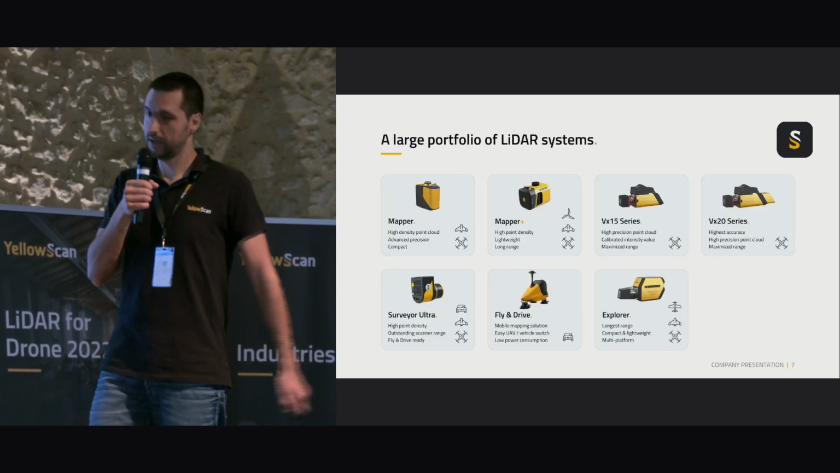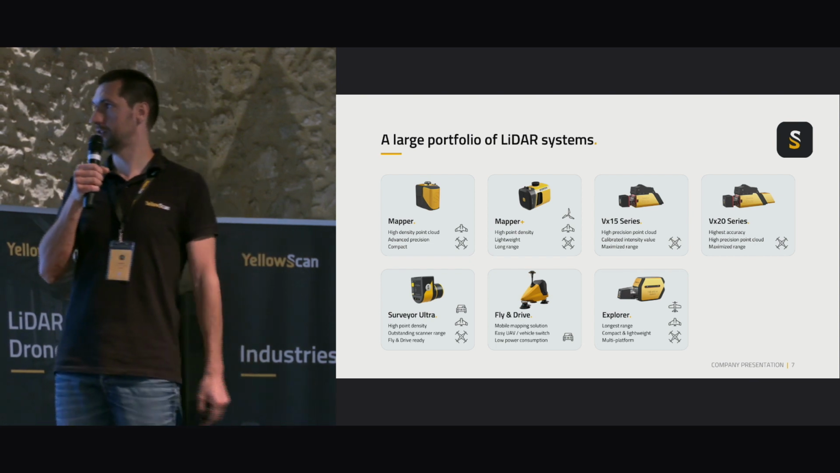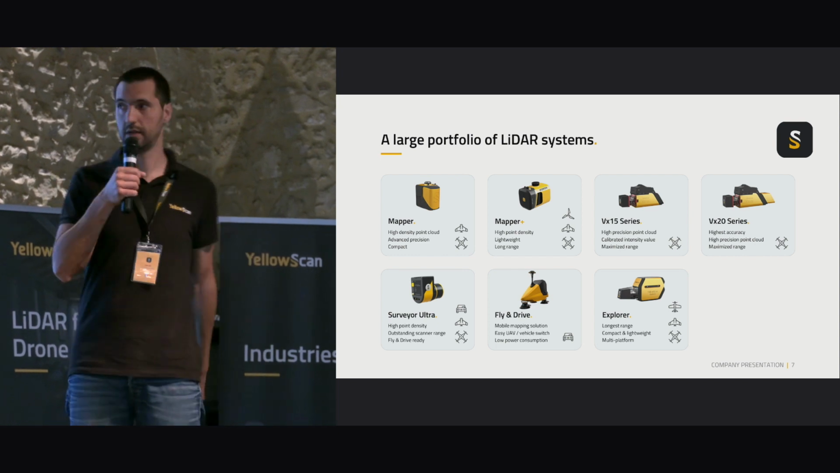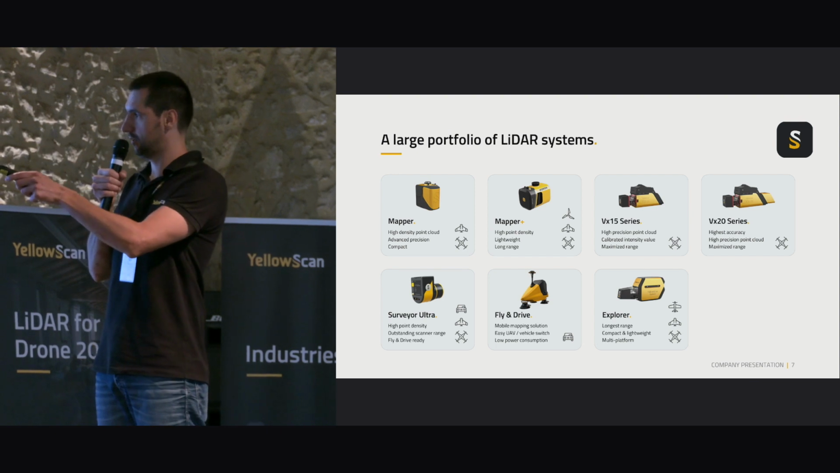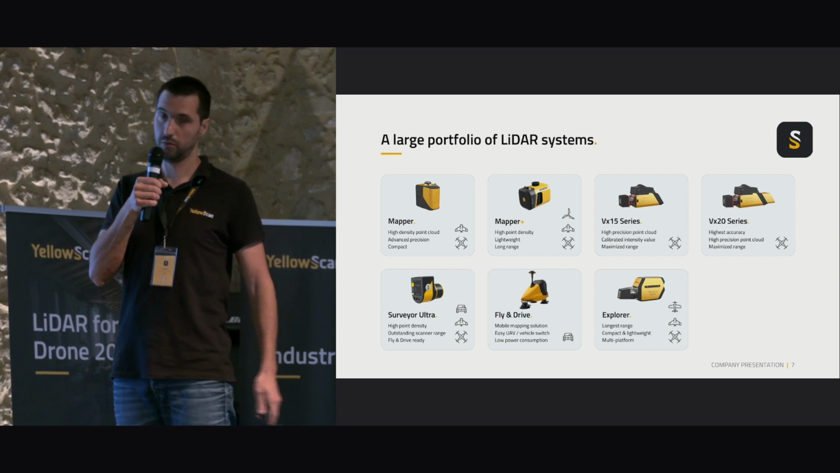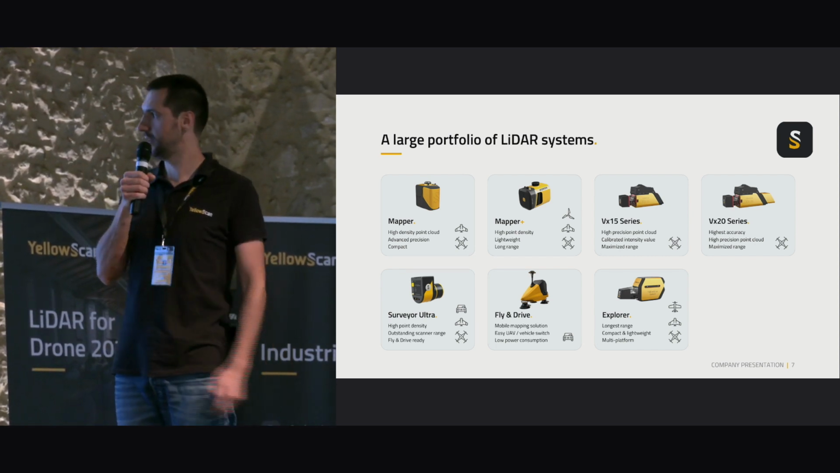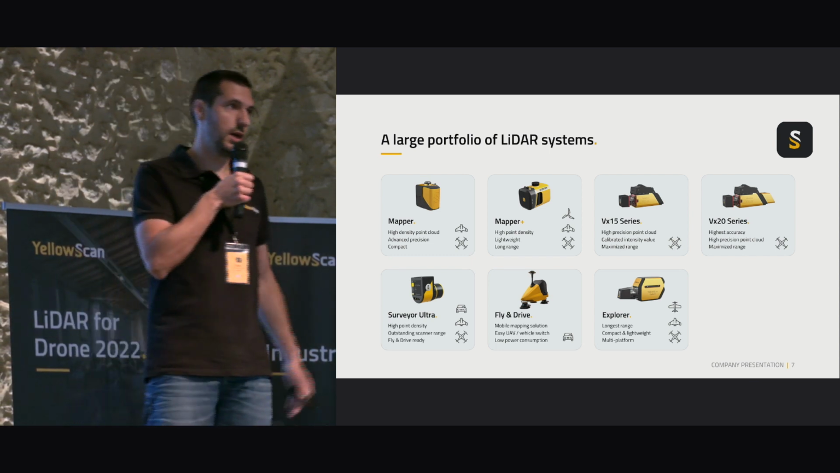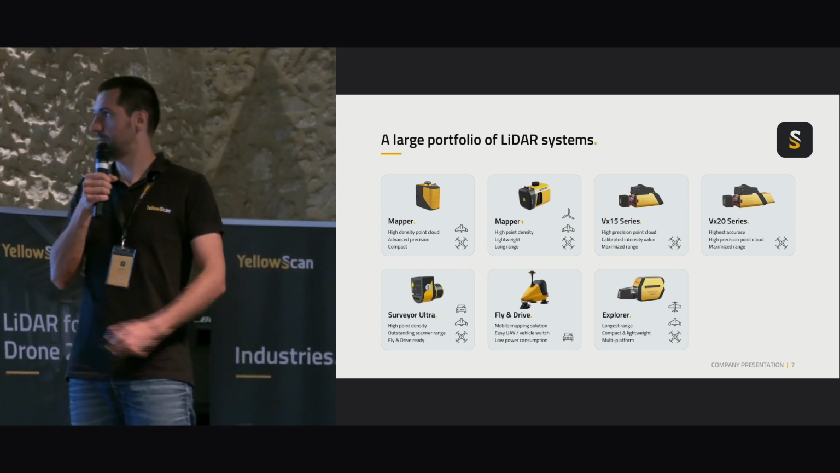Here's the list of our current offering. On top left you'll see Mapper and Mapper Plus, which make the Mapper series. Then at the bottom left you have Surveyor Ultra, which can be combined with Flying Drive for mobile mapping. Then you have the VX series, VX 15 and 20, and then the Explorer. We'll go through each product and give you some ideas or facts about these solutions.